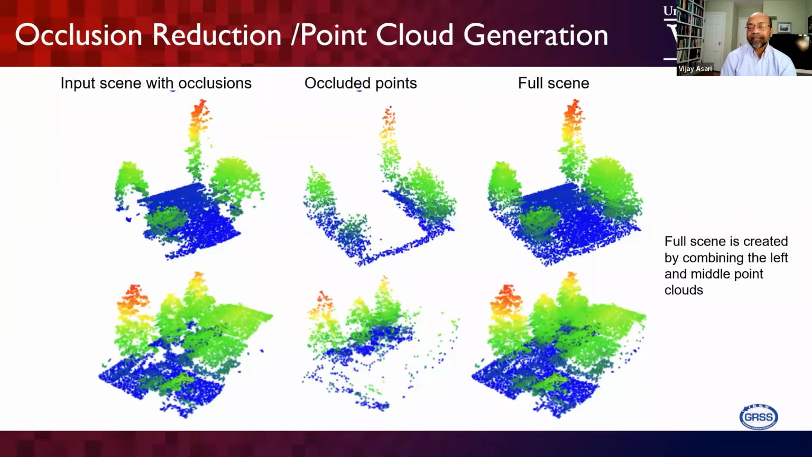So we make sure that the points are reconstructed appropriately before sending them to our processing pipeline. That's the research which we have just completed, and it's still going on.